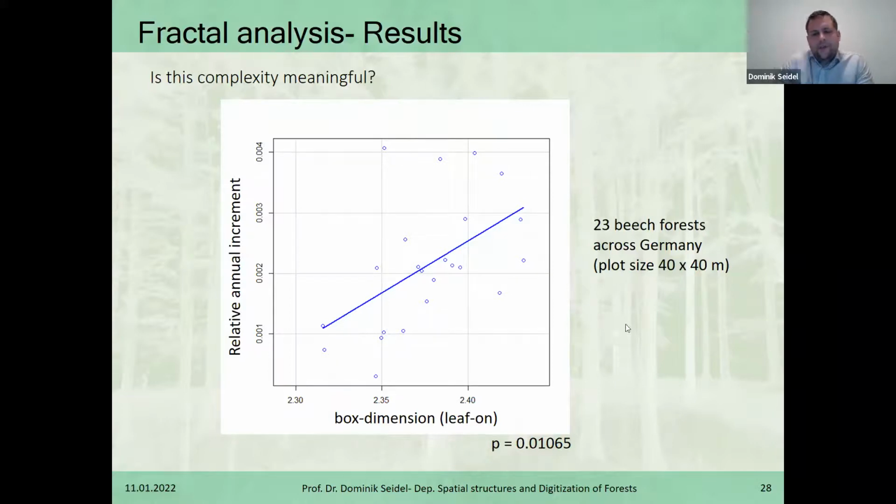And finally, a data set that is not yet published, but even more interesting actually, is when we compare the box dimension in the summer. So here I said leaf-on because this was midsummer season. We compared it to the relative annual increment. The periodic annual increment is given in relative numbers for a period of 5 years. For different plots here, we have 23 beech forests that are located all across Germany. It's from a huge biodiversity project in Germany that has been running for several years now.